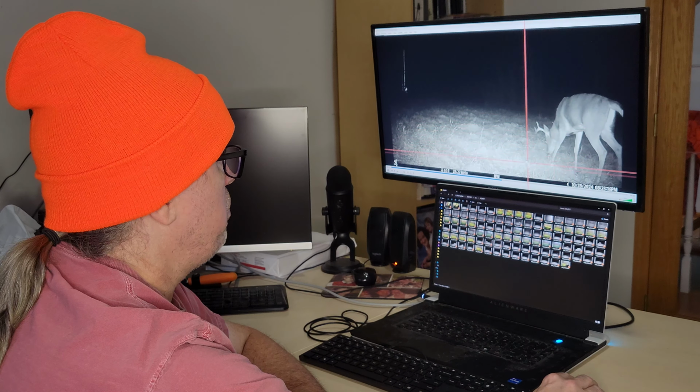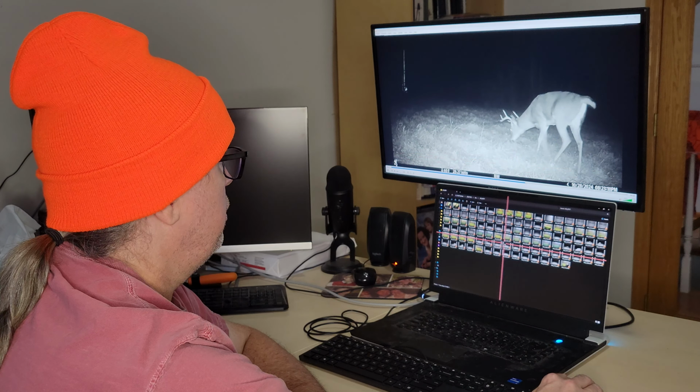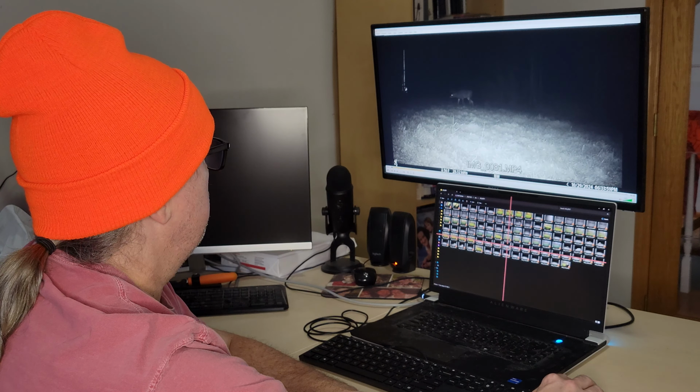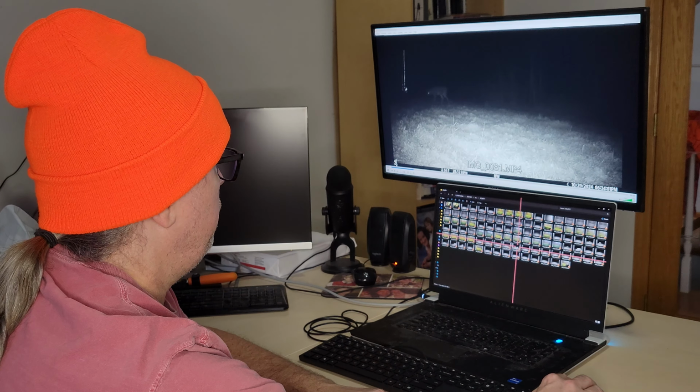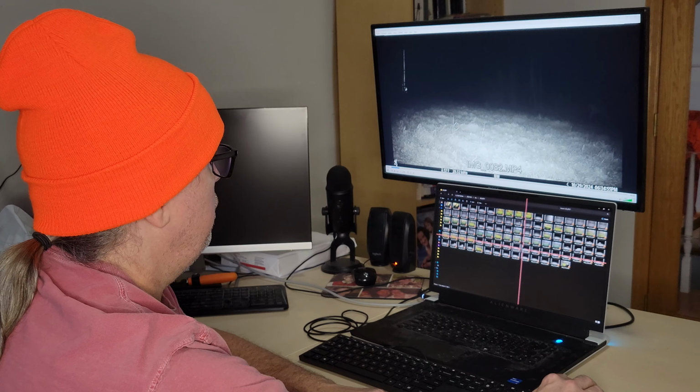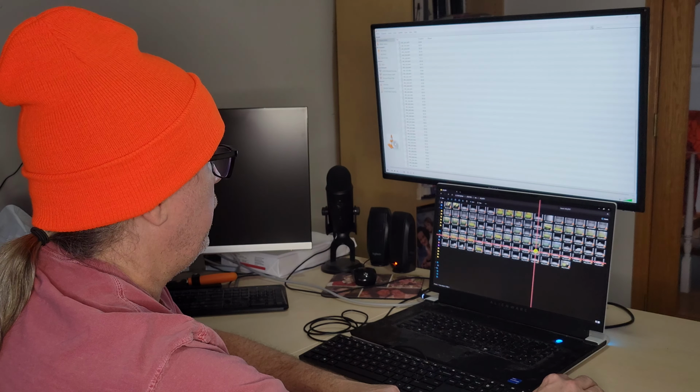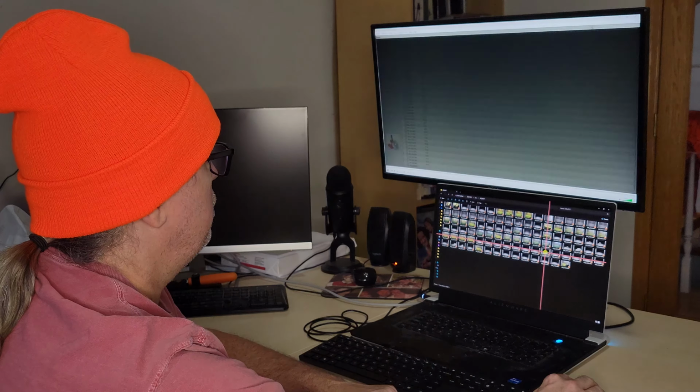I wonder if he's smelling that doe that was there earlier. There he is again, wandering around. Yeah, he's just back there enjoying the food. That would be too late to hunt.